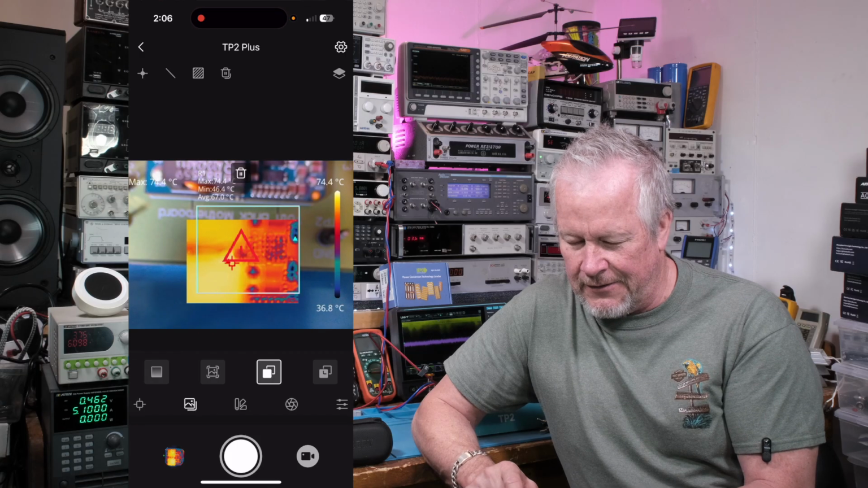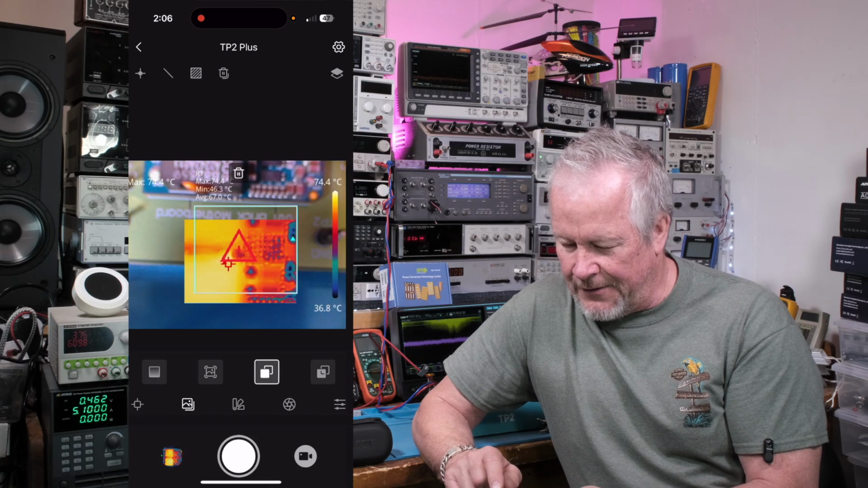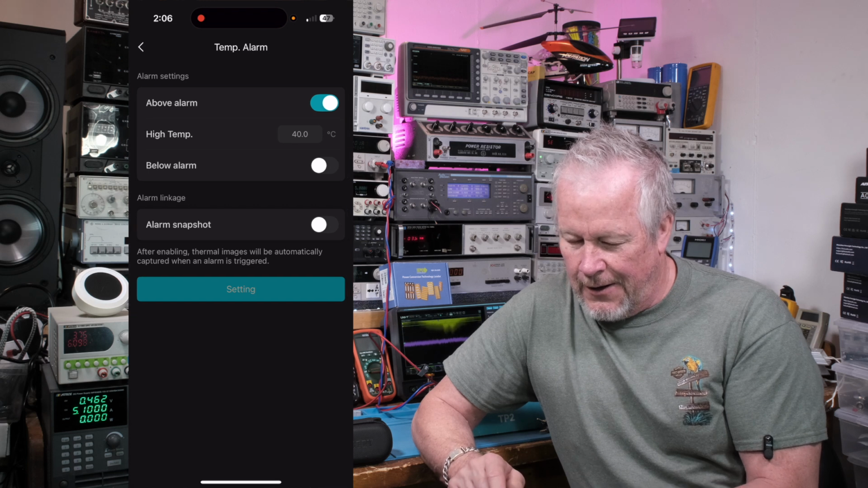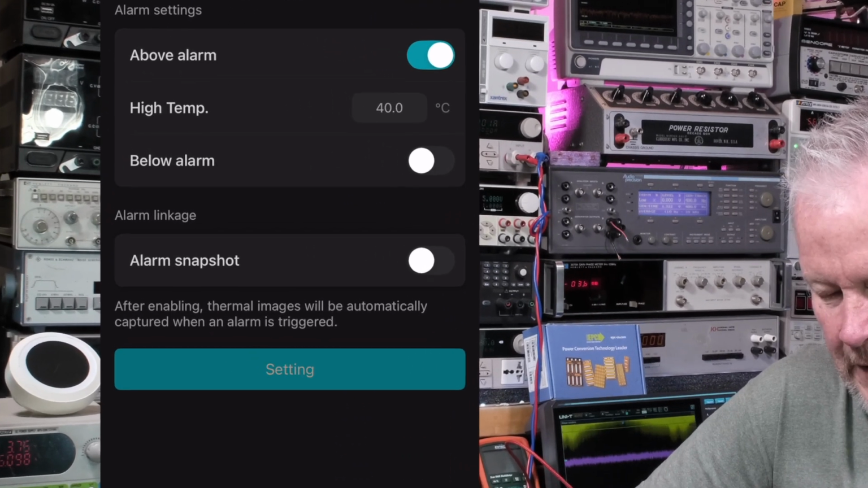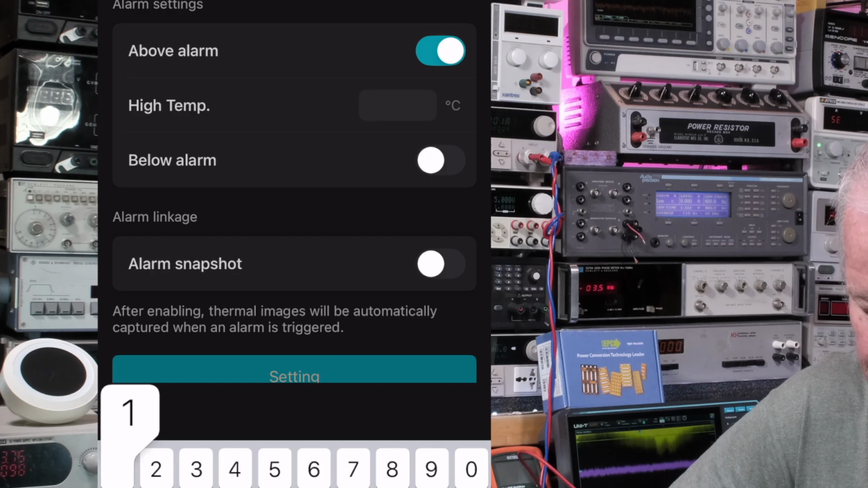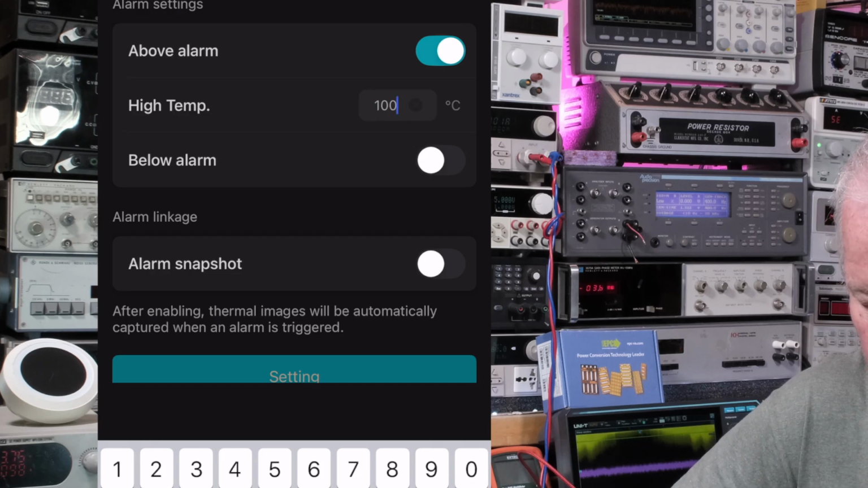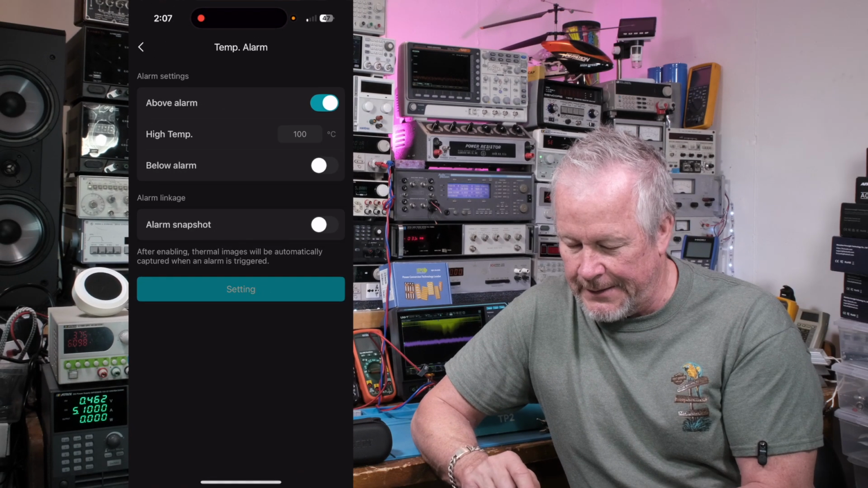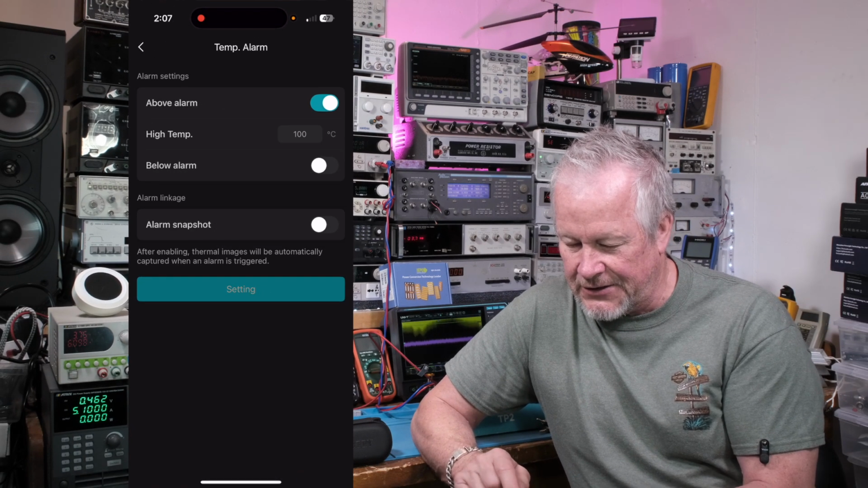But anyway, yeah. So, okay, let's go to the next one, picture in picture. Now I'm going to turn off that thermal alarm because maybe that's what's setting that little thing. Oh, see, it's set for 40C. Again, I don't think I hit the setting button. Instead of saying setting, it should just say OK or enter. But because it wasn't obvious to me that I had to hit that, I just touched the screen.